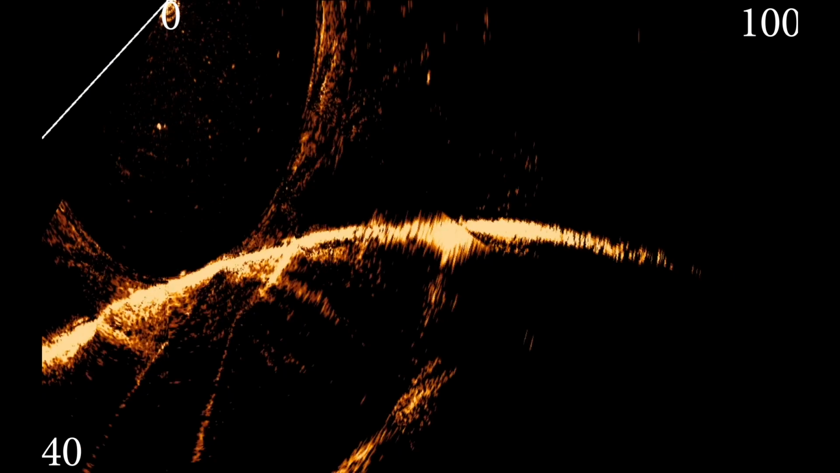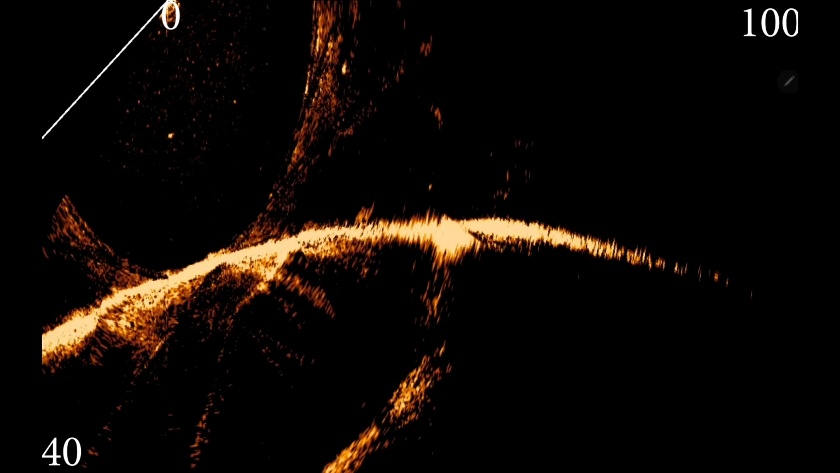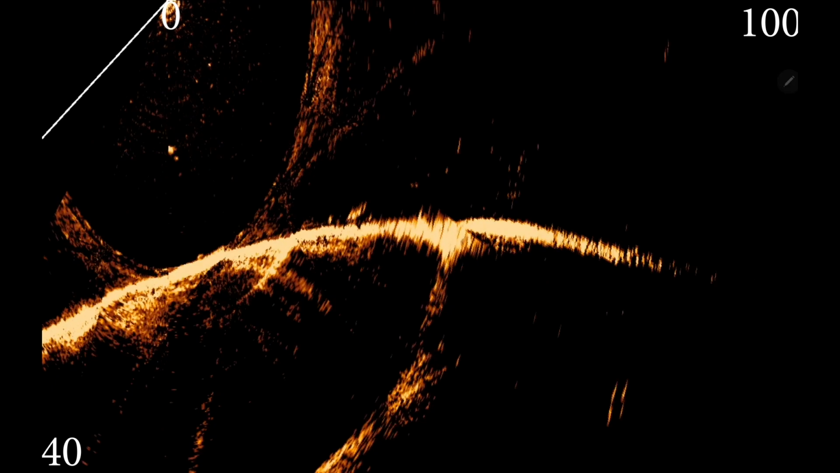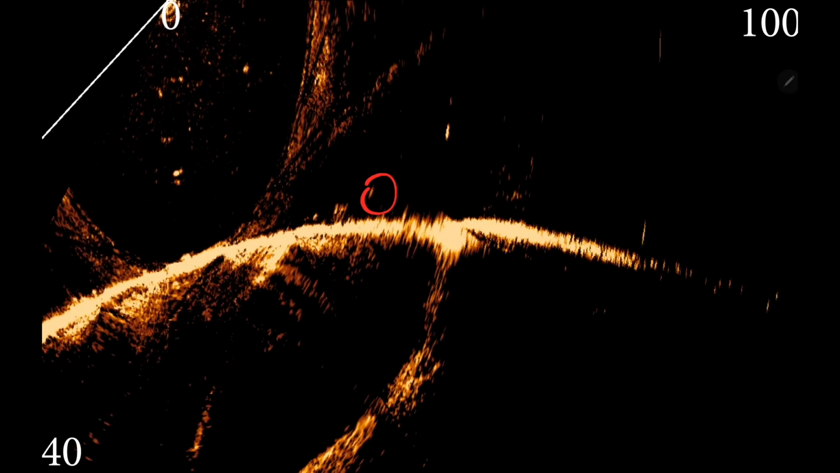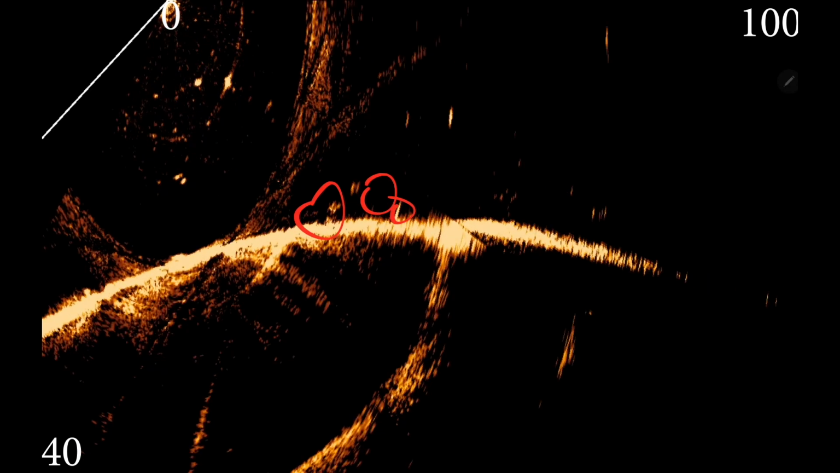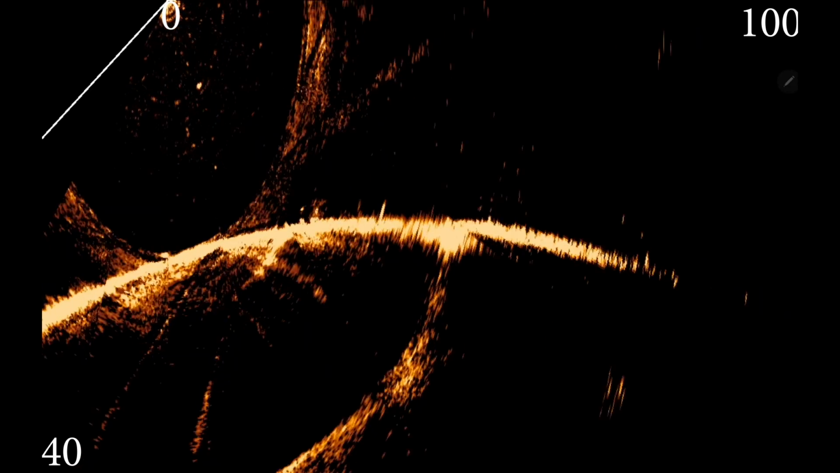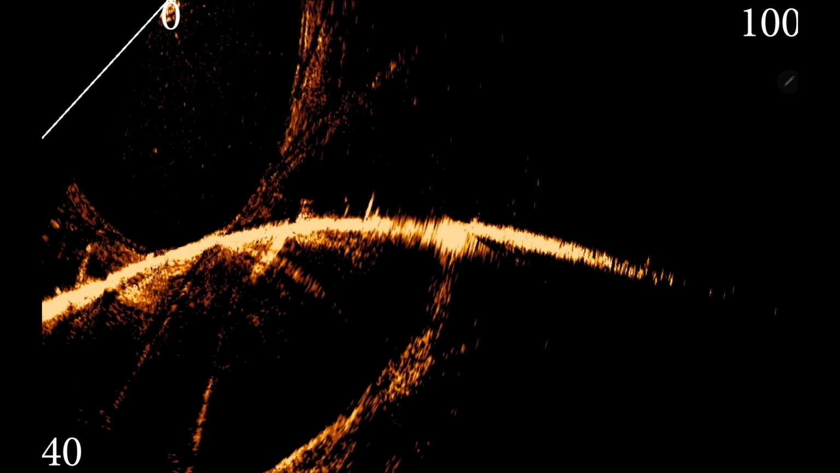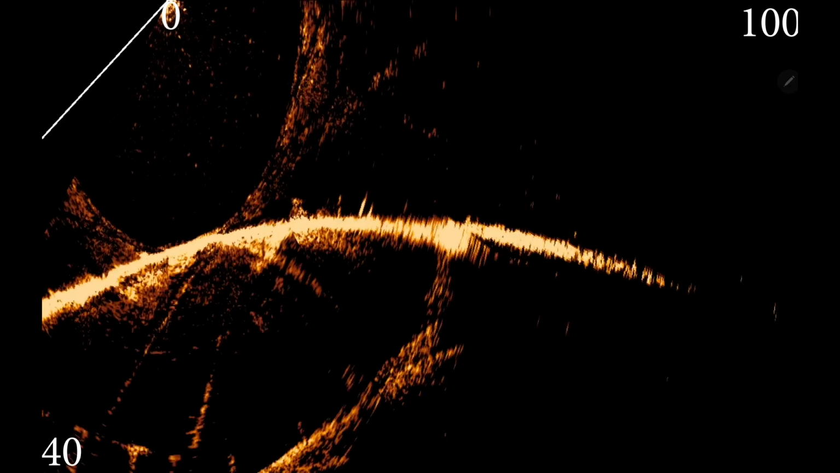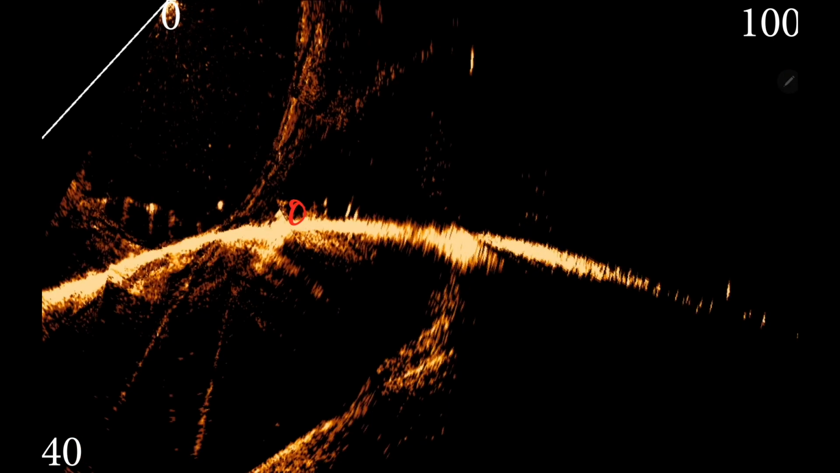All right, so now I've got myself over next to the top of a hump. I'll check humps. Had luck on them the week before. You can see the fish moving around. You know, there's fish everywhere. There's probably a little laydown or a rock or something right there. Maybe it's an old stump.